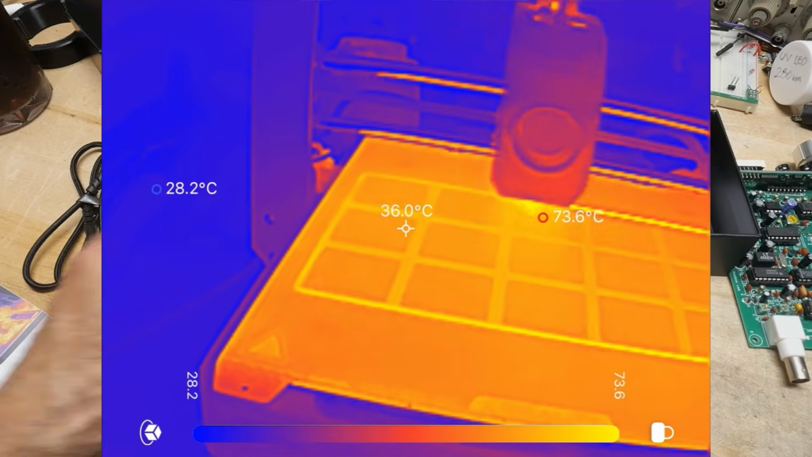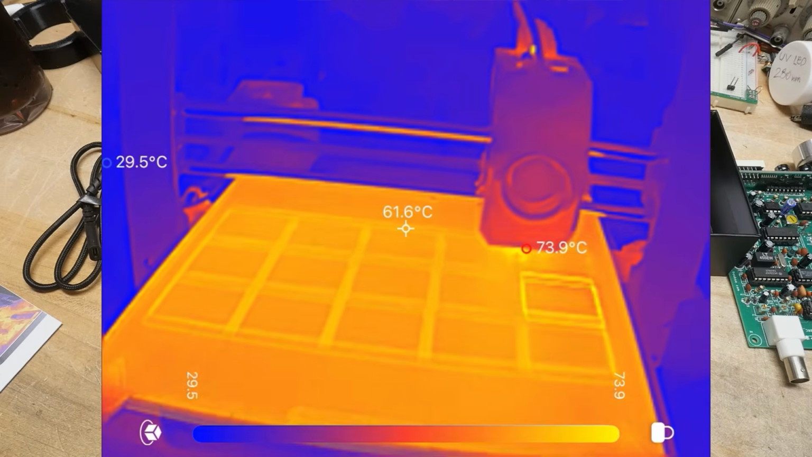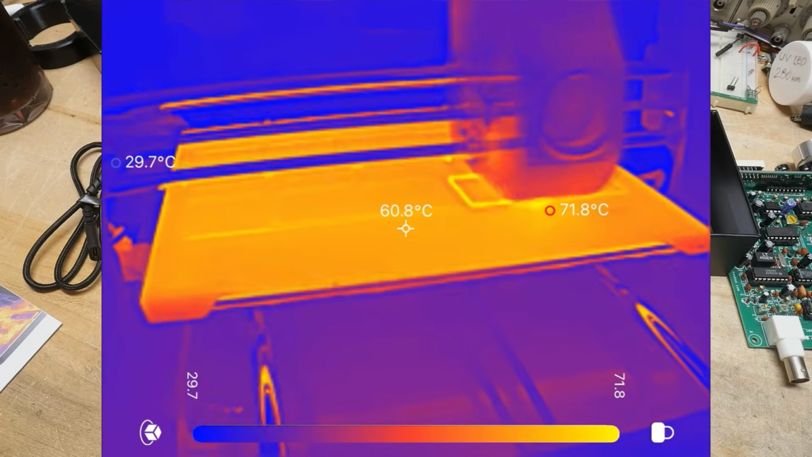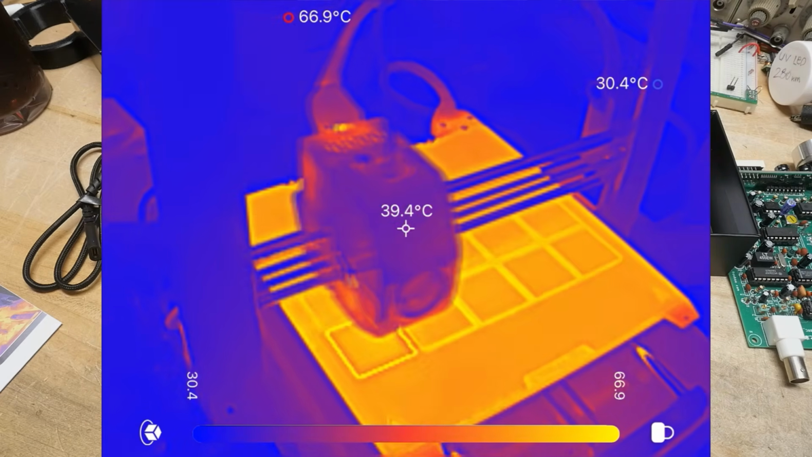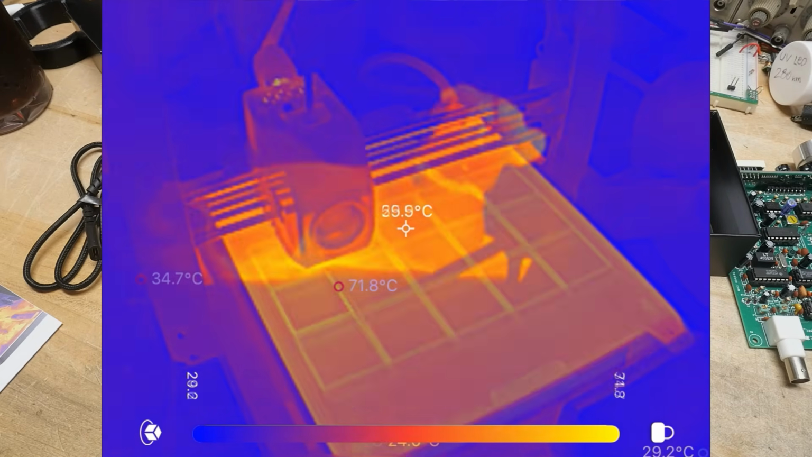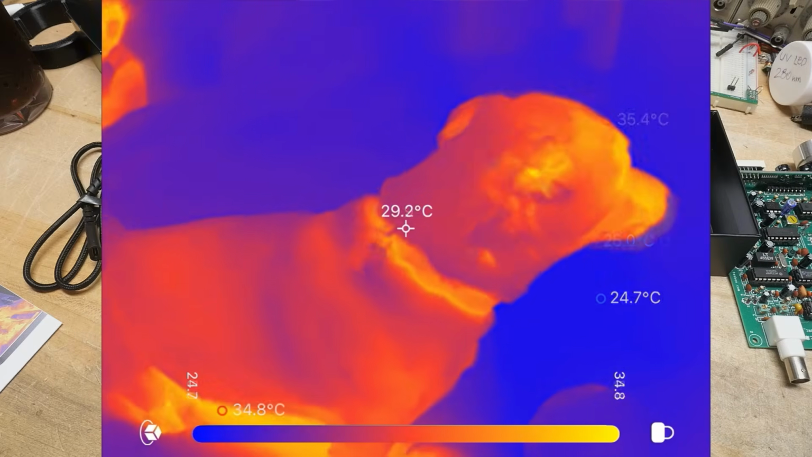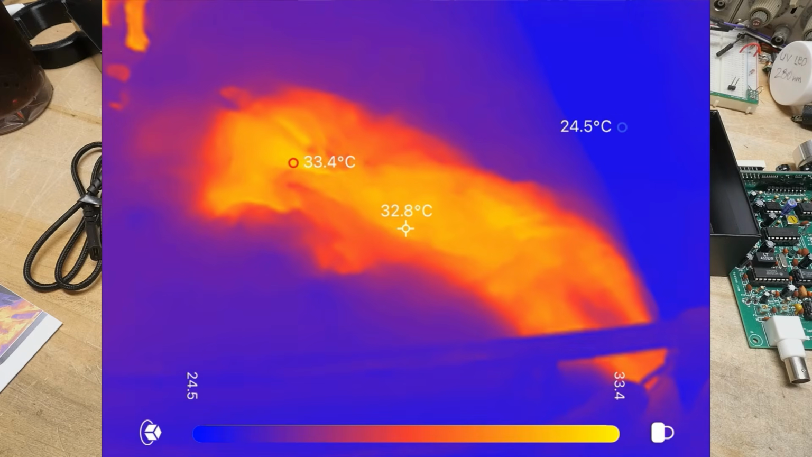Yeah, so I took some pictures with it. I took some videos with it. And you can see here, one of the fun things is to take a look at a 3D printer printing. You can see the filament coming out of the printer is hotter than the old filament, so you can sort of see it being applied to the print as it's going. And we can take a look at IMSAI Dog. IMSAI Dog's on the bed, and when he gets up off of the bed, his warmth on the blankets is still visible, so that's always fun.